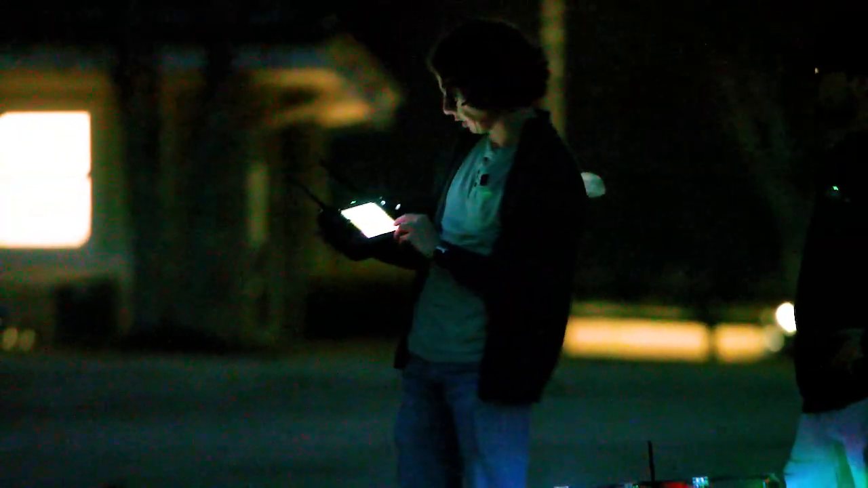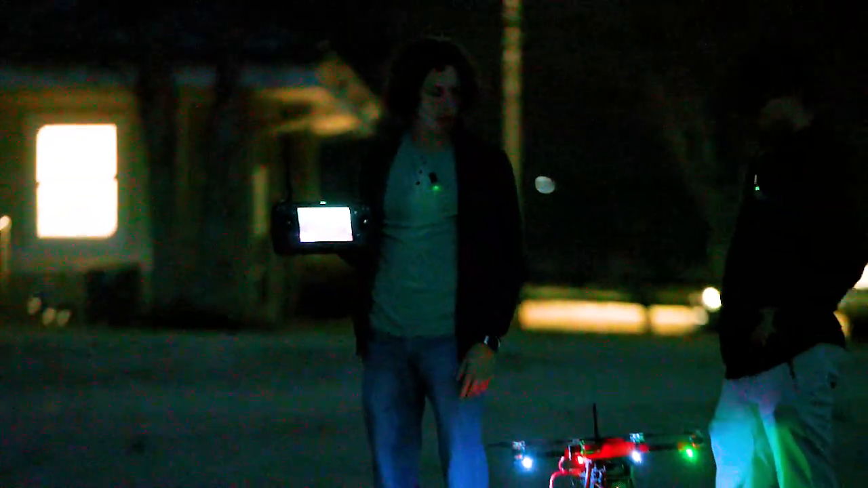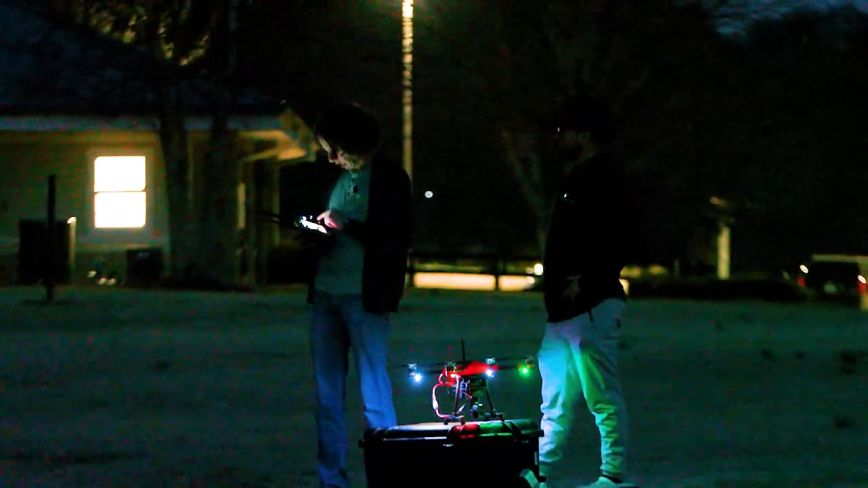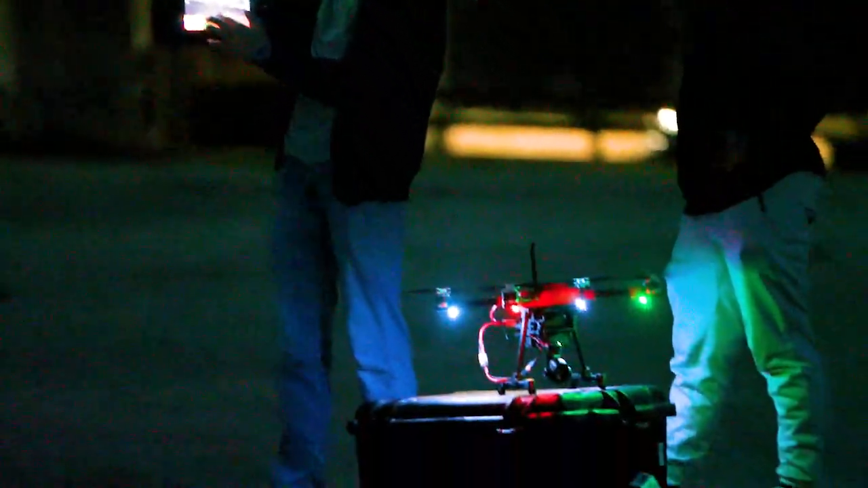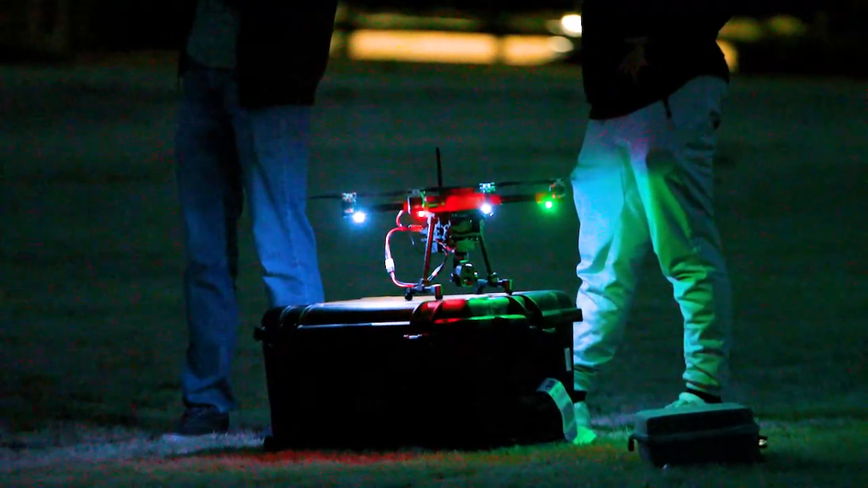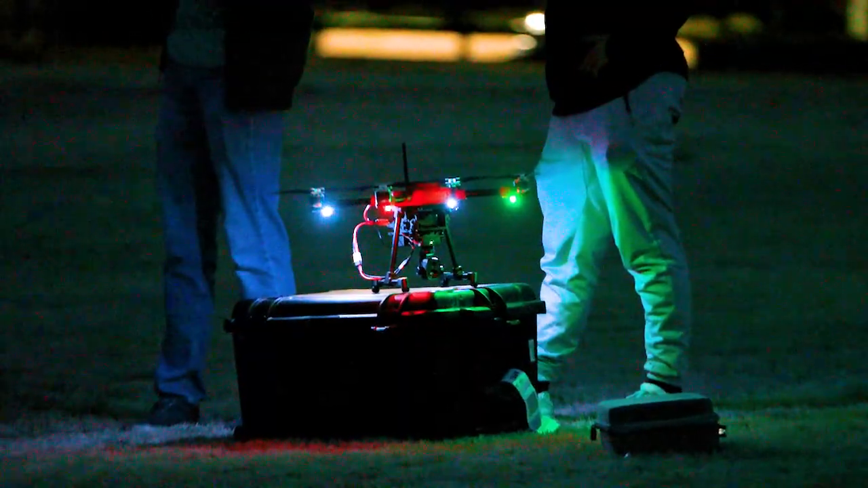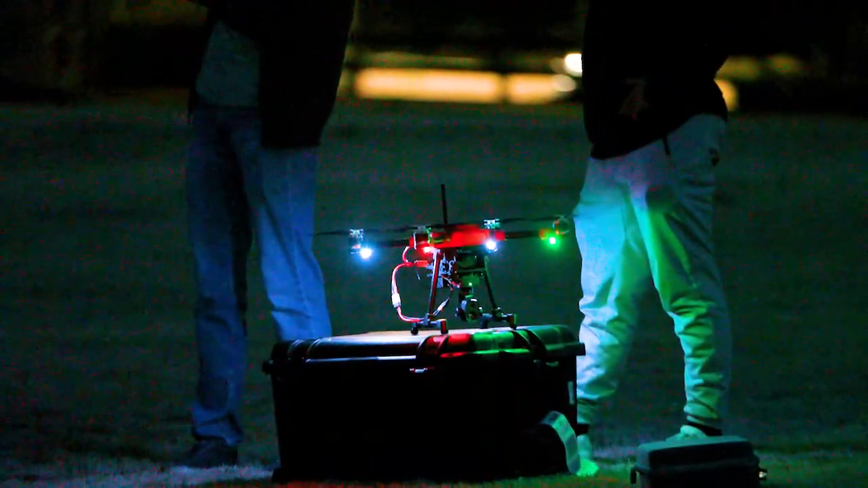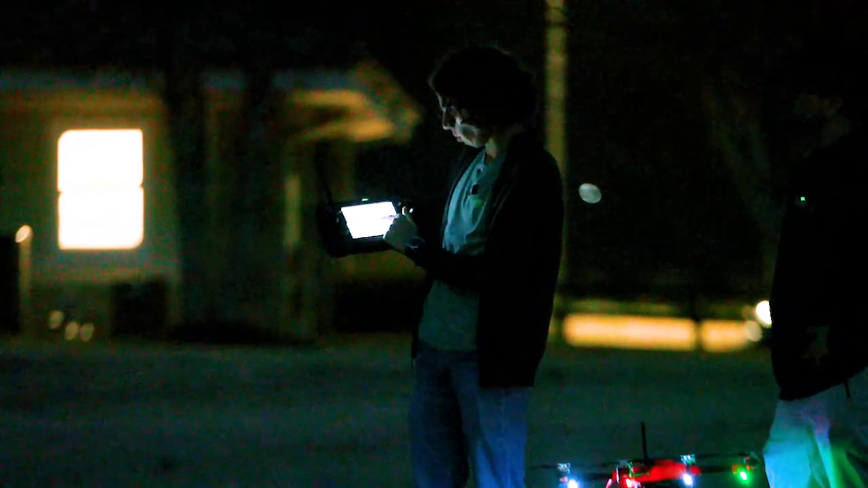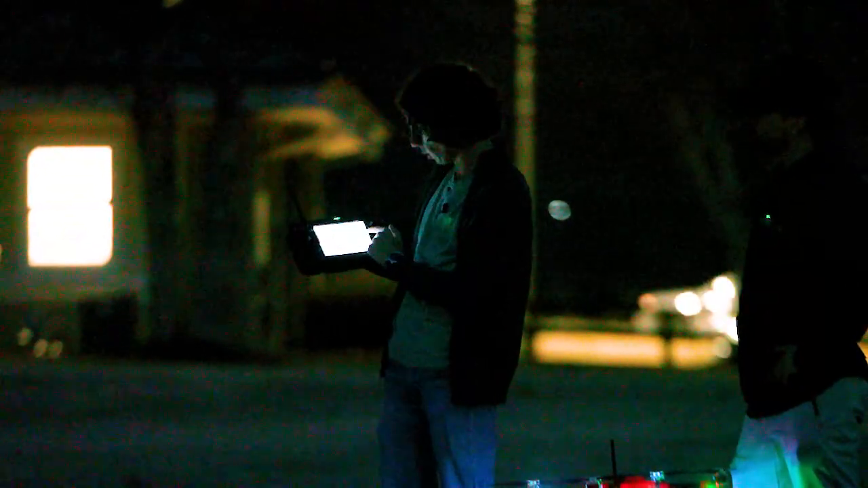So this is actually just in the SIYI FPV app, and it looks like we don't actually even have a micro SD card, so you won't be seeing any photos or videos from the operation, but you can see it's actually touchscreen operated as well, so you can pan left and right, tilt up and down. I know my camera movements. And then here we're going to close out the SIYI FPV app, and we're going to open up our ground control software.